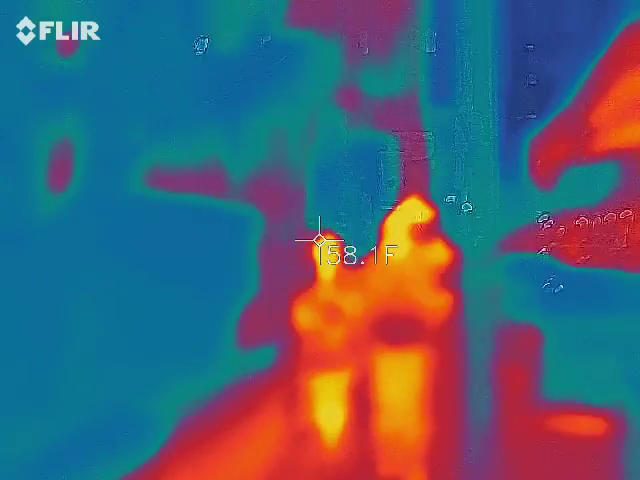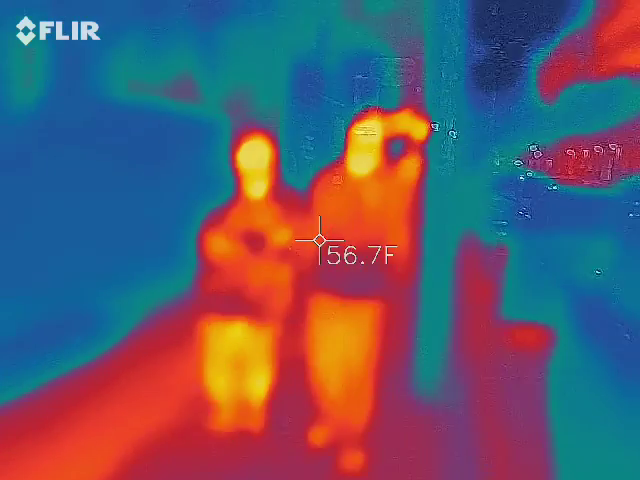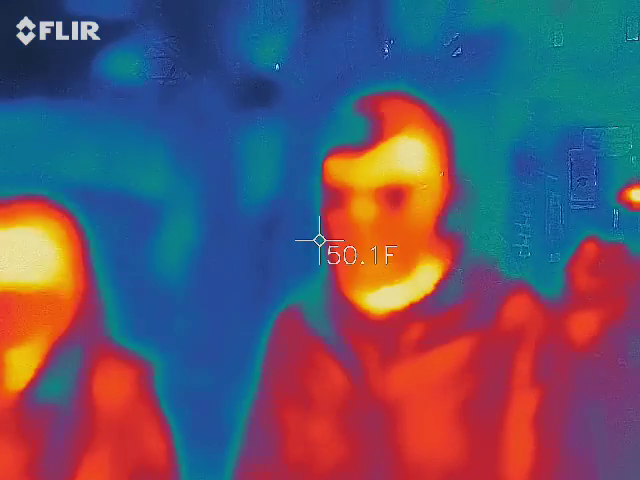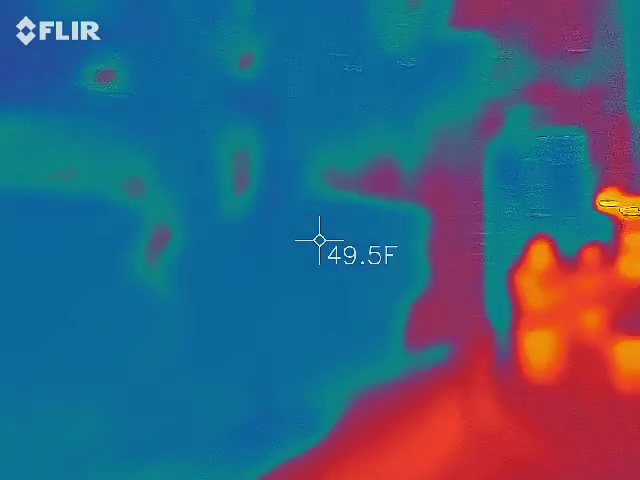Action shot, action shot. So funny. Do I look like Predator? I don't know. Little bit? I haven't seen Predator, so I can't answer the question. Georgia.